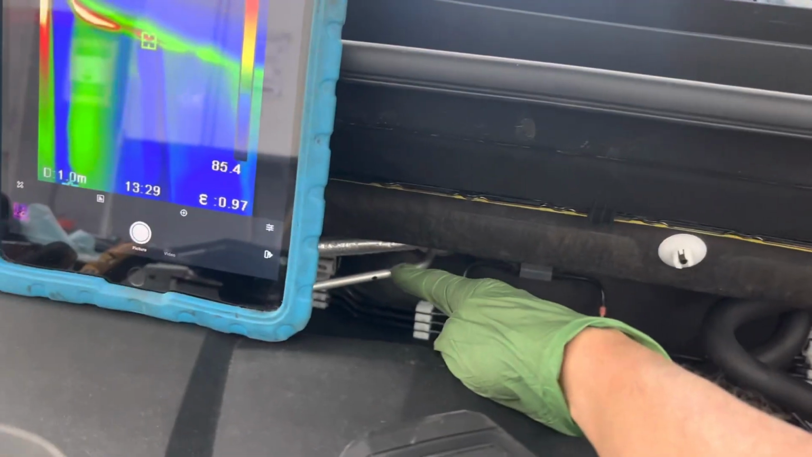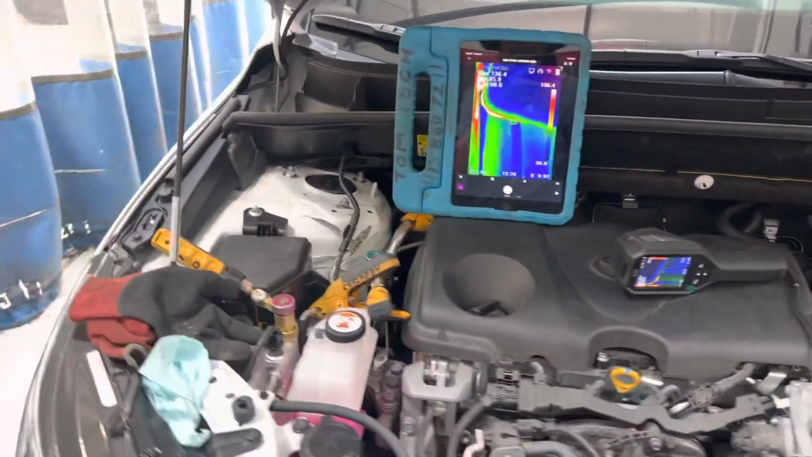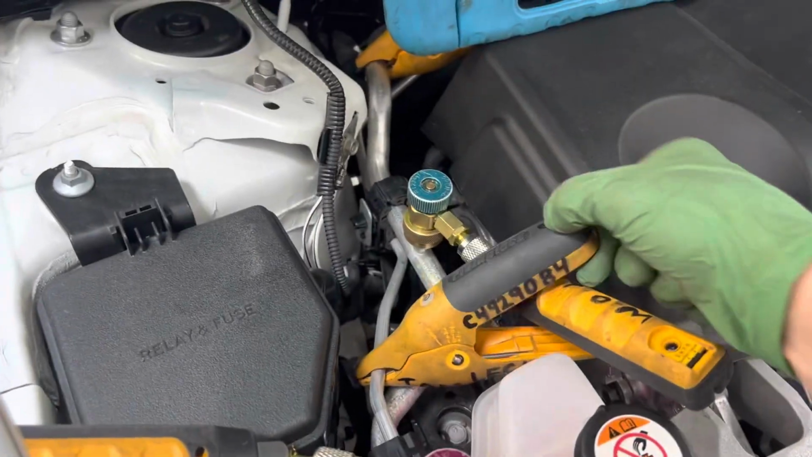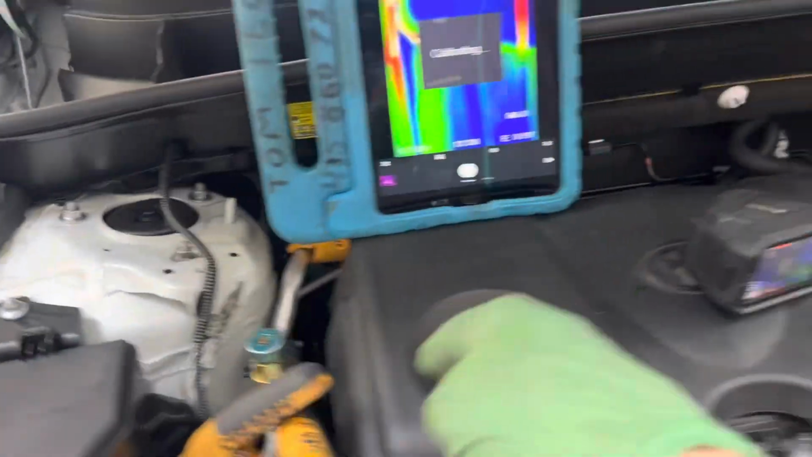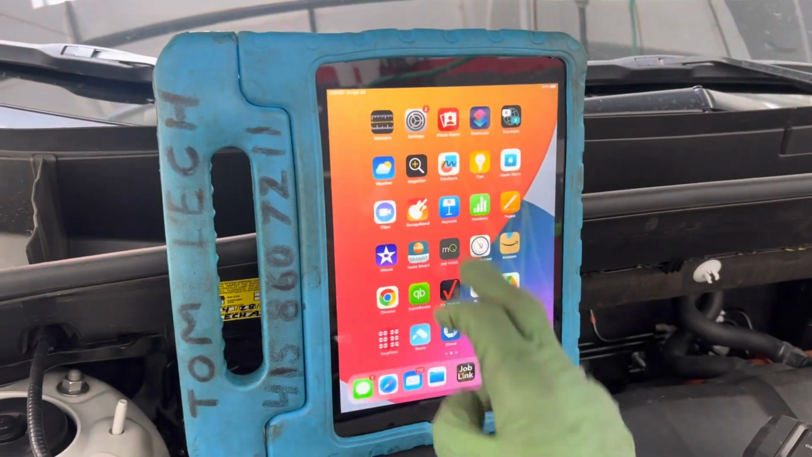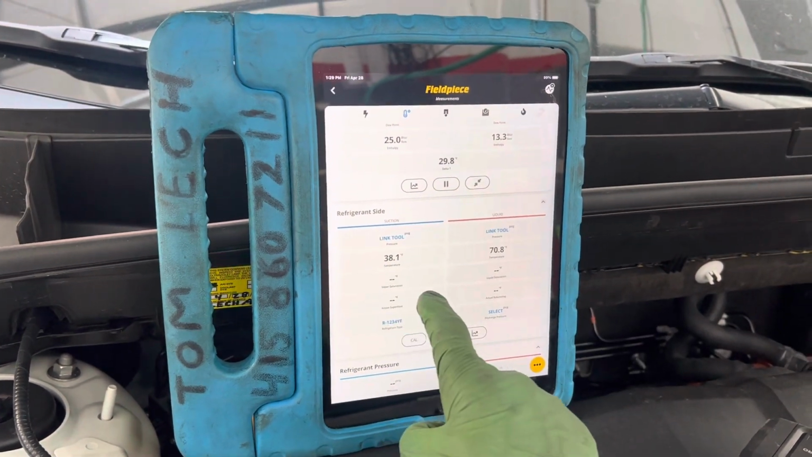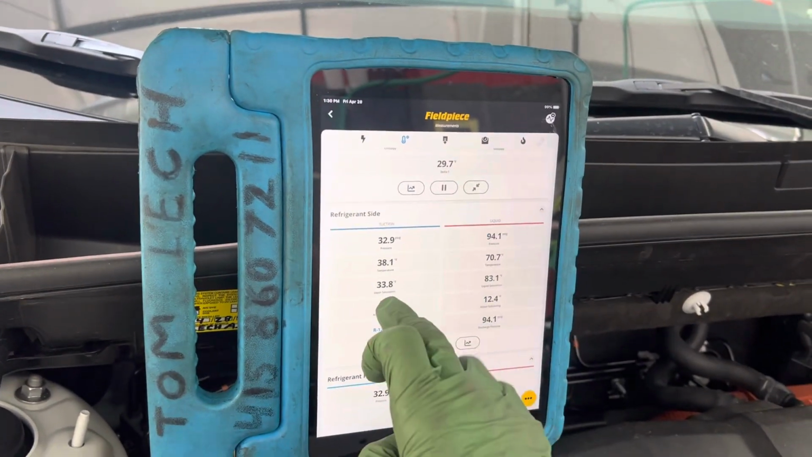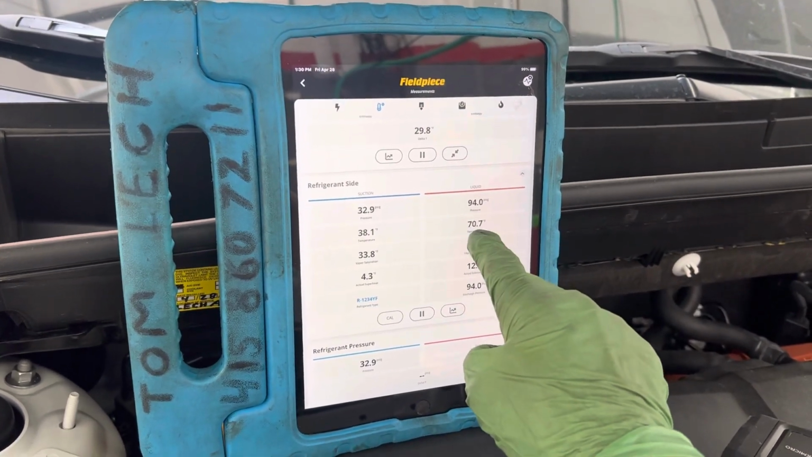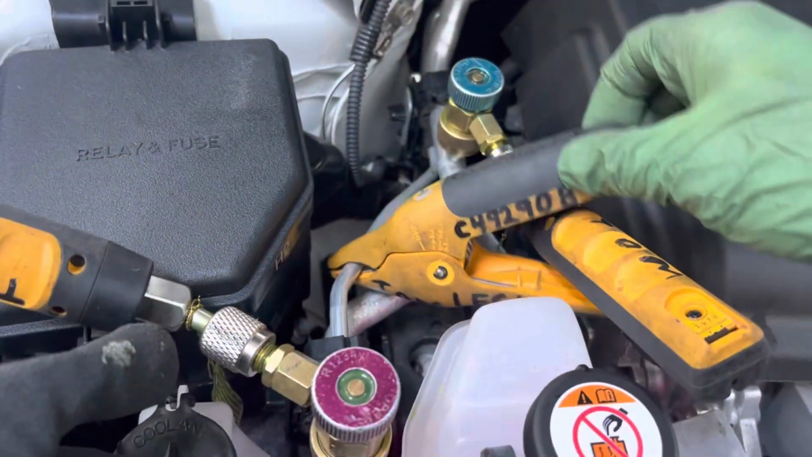So this line right at the end of my finger, that's the liquid line. That's not 230 degrees. That is this temperature right here. You see this one right here? This line is that line, not 230 degrees. So let's go back to what the real temperature of that line is. The real temperature of that line is 70 degrees. That's the liquid line right there, 70 degrees. That one is this one.